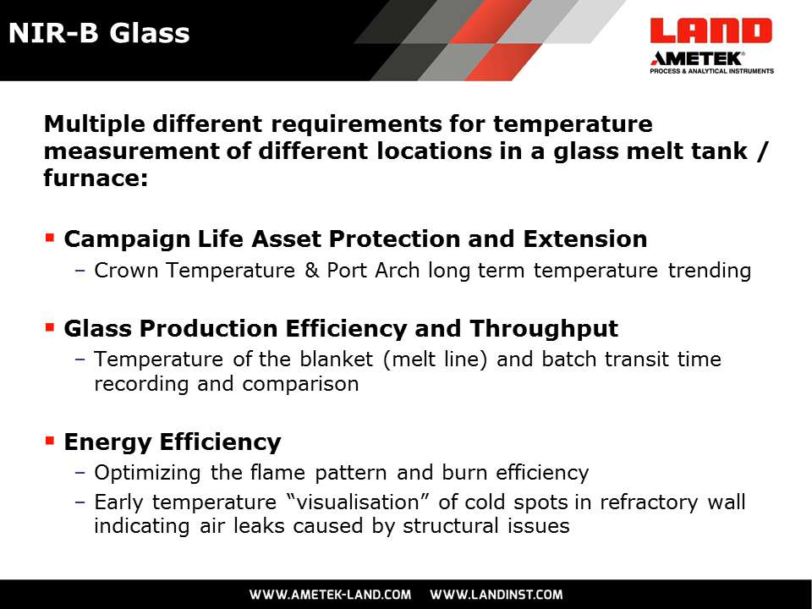you're able to measure multiple temperature points, and within those multiple temperature areas, you're able to trend temperatures, measure important areas like the crown of the furnace, the areas at the tops of the ports, the port arches. And by doing this in a repeatable way, you're able to predict and prevent damage to the refractory materials and extend the campaign life of the glass tank.